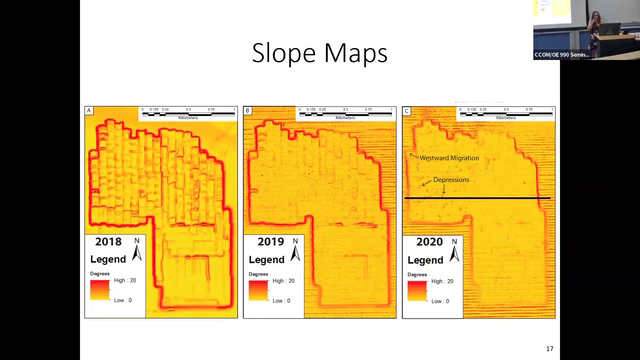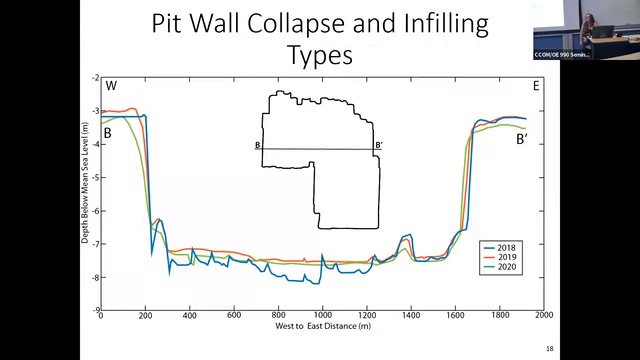So now I'm going to show you a cross section straight across the slope map. So let's get into the nitty gritty, the specifics of infilling. So the 2018 data, for these figures, I went and traced the slope map across the dredge pit and generated these lines. So the blue is the 2018, the orange is the 2019, and the green is the 2020.